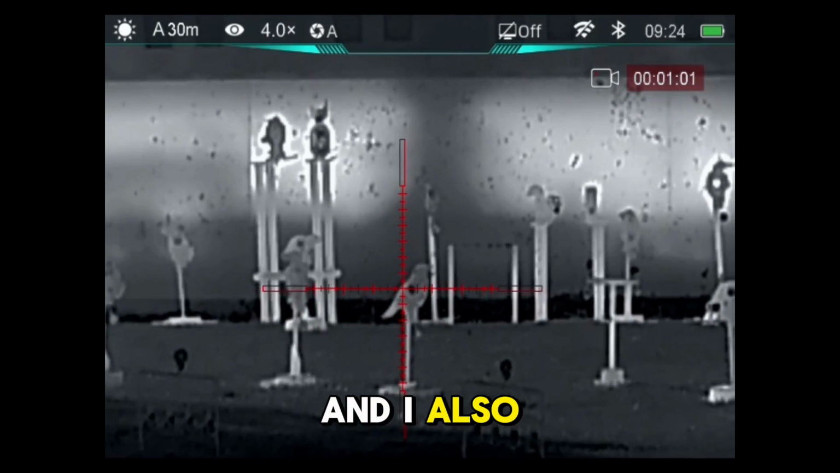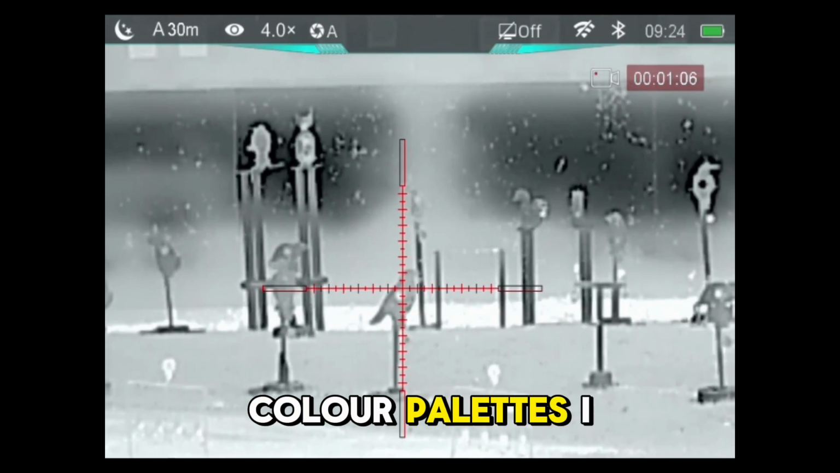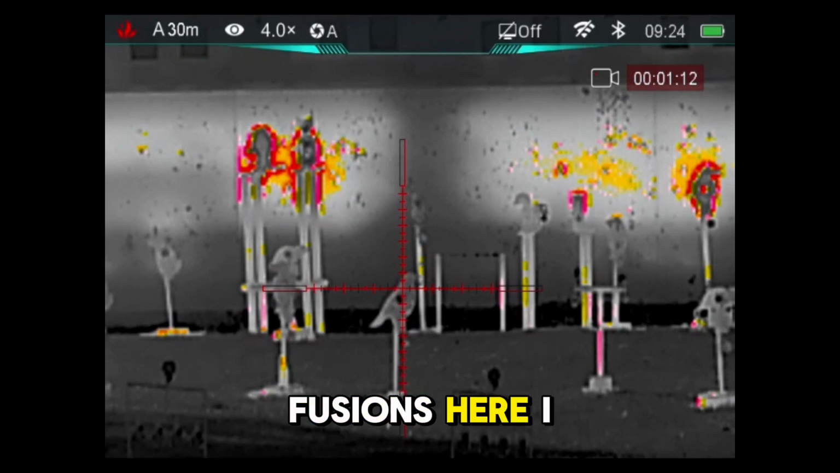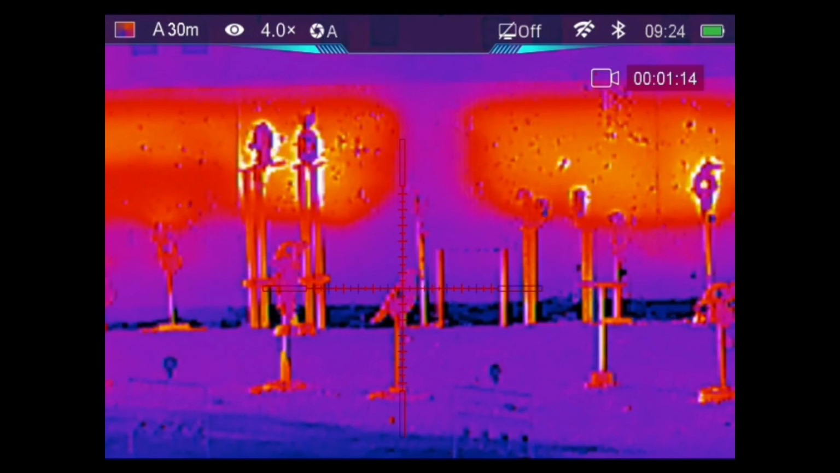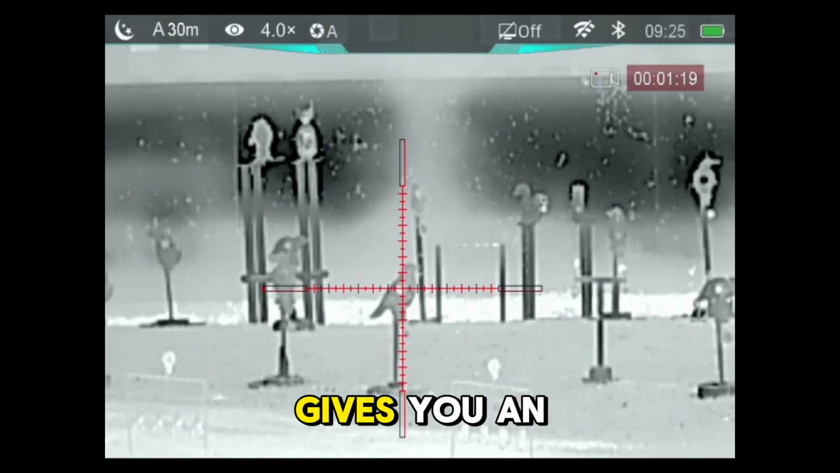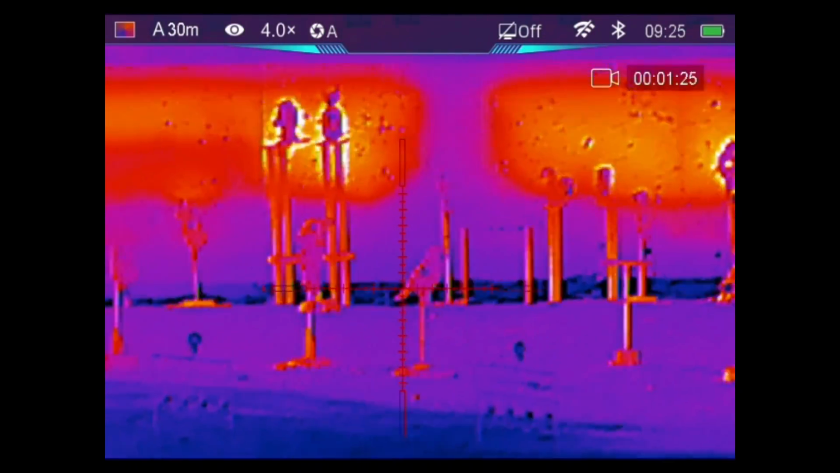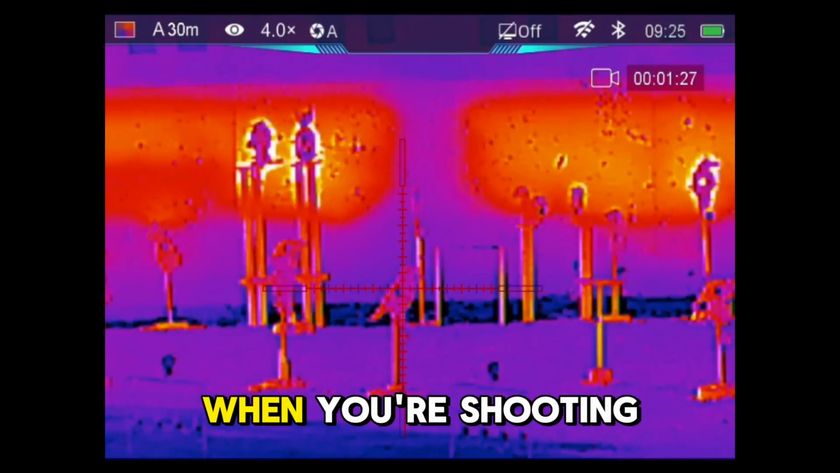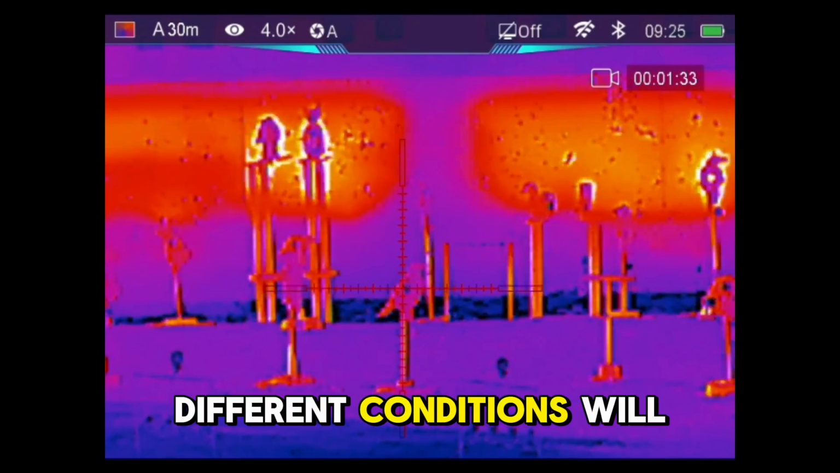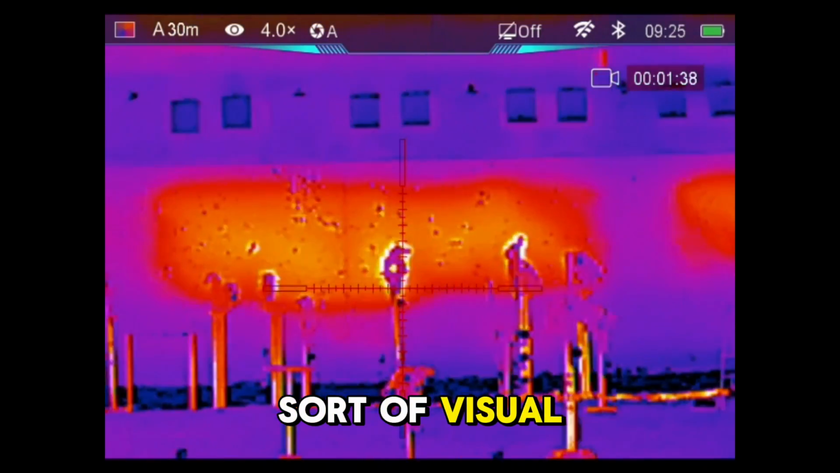And if I also just take you through the different colour palettes, I think that must be black hot, fusion thing I think, that might be fusion. Hopefully that gives you an idea of the different palettes. As I say, it's worth scrolling through when you're shooting, because different conditions will give you a different sort of visual performance on the scope.